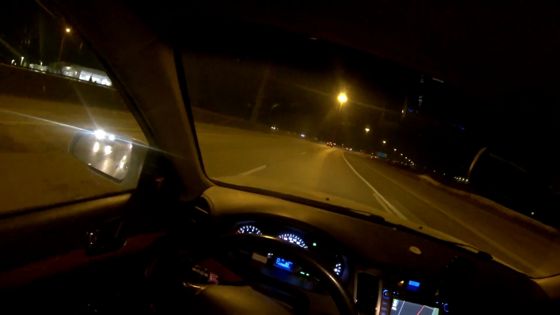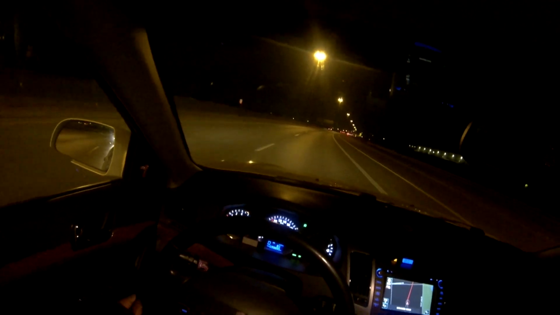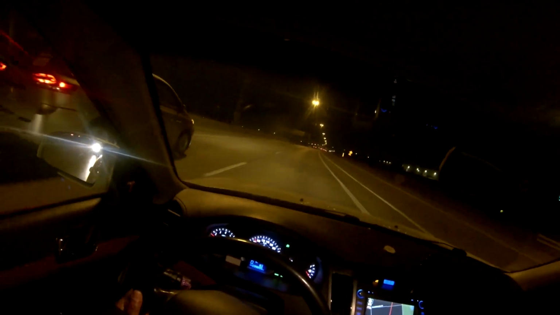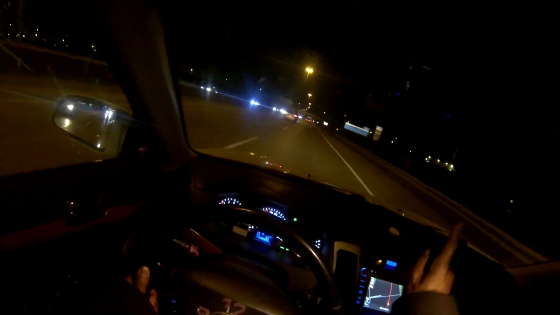Now if the traffic gets thick, then I will not use the cruise control. I'll just use the gas pedal and the brake pedal. Okay, so as of right now it's 100 and I'm doing 90, and I have a car behind me, so I'm gonna press the resume button, and that will get it up to 100. Then I let go of the button and it will maintain. See the speed limit? 100 kilometers an hour. So I'm doing 100 right now.